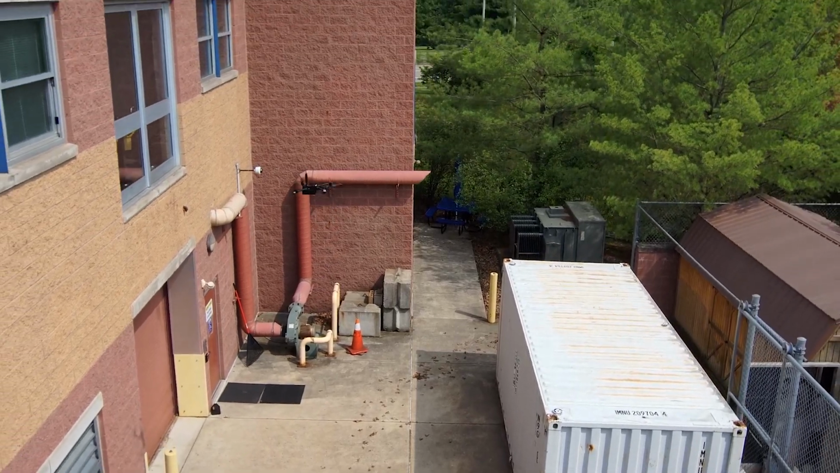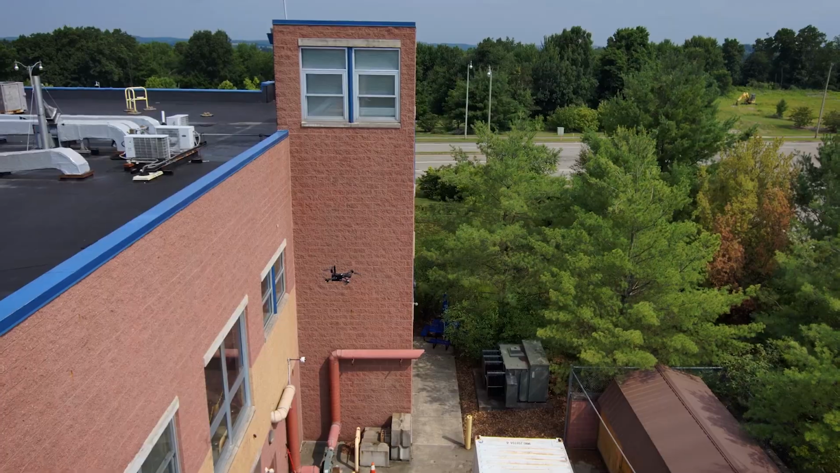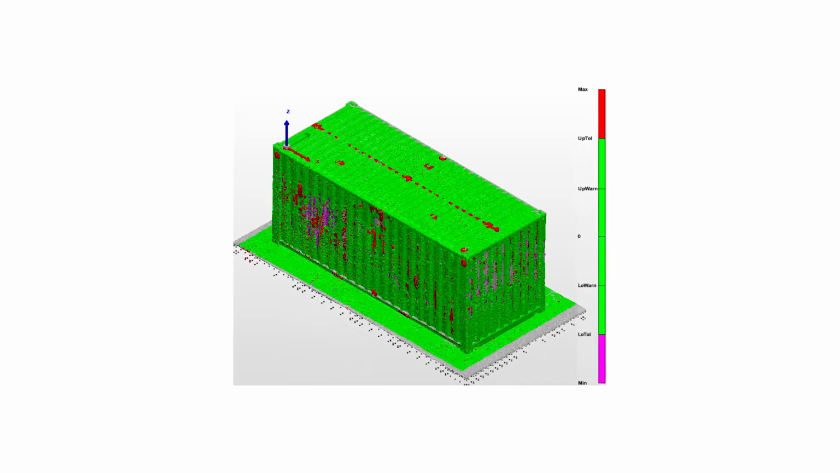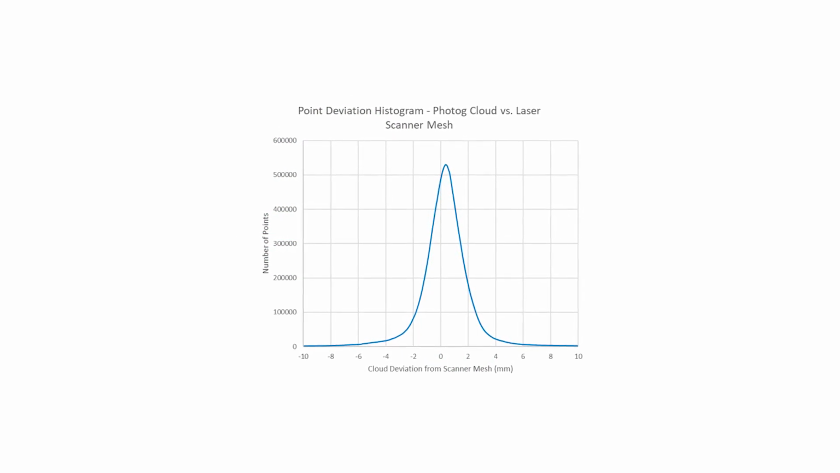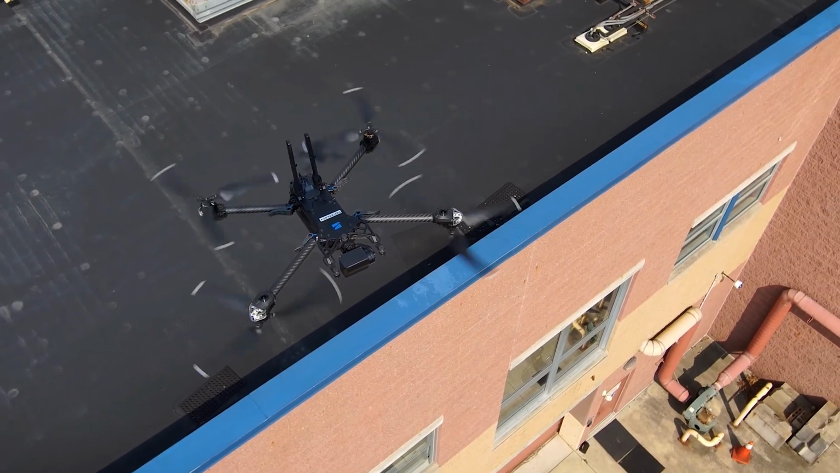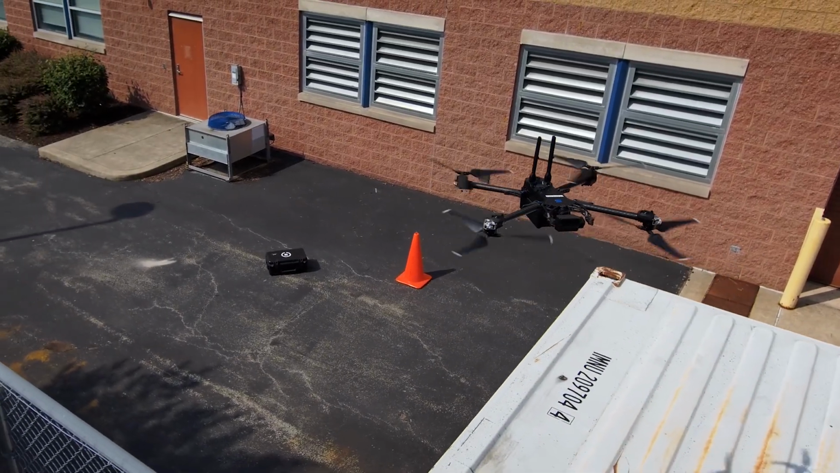Accuracy was tested using a shipping container. We first generated a high accuracy ground truth mesh using a laser scanner and laser tracker. Our point clouds were then scaled and aligned to the mesh using the coded targets. From there, we generated histograms representing the deviation of all the points in our cloud from the mesh. The accuracy of our results exceeded the expectations. The histogram bias was on the order of 0.1 millimeter and indicates excellent scaling and alignment using the targets.